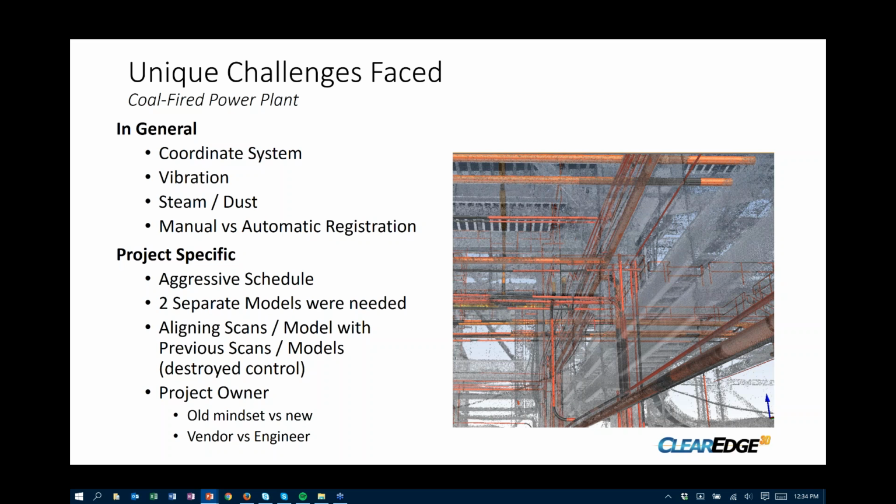Aligning those scans, we had scanned these units in 2013, different areas of these, and as the project progressed to another phase, they had some engineering changes and some scope changes, so we come back. We had to align those original scans with the previous scans, with our control as well as our models.